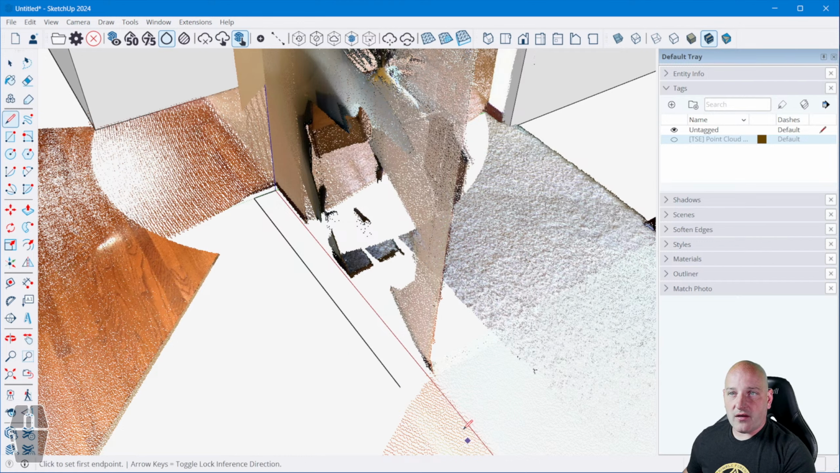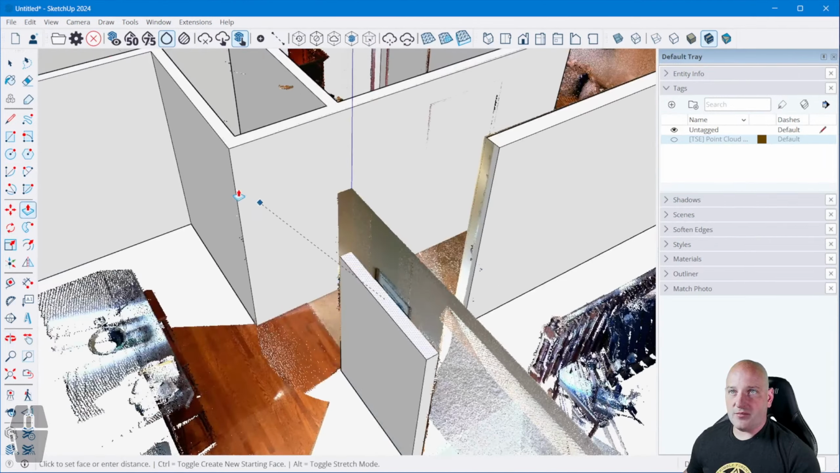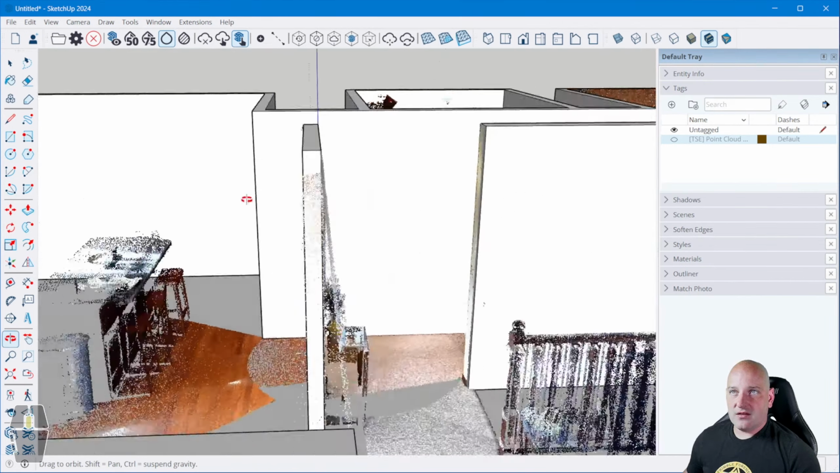Yeah, I did something wrong there. There we go. So I'll stay on my green axis, and I want to come over to here and back. Next, I want to push pull, and I want to bring this thing up. I want to inference my other objects here. So I want to go to that endpoint.